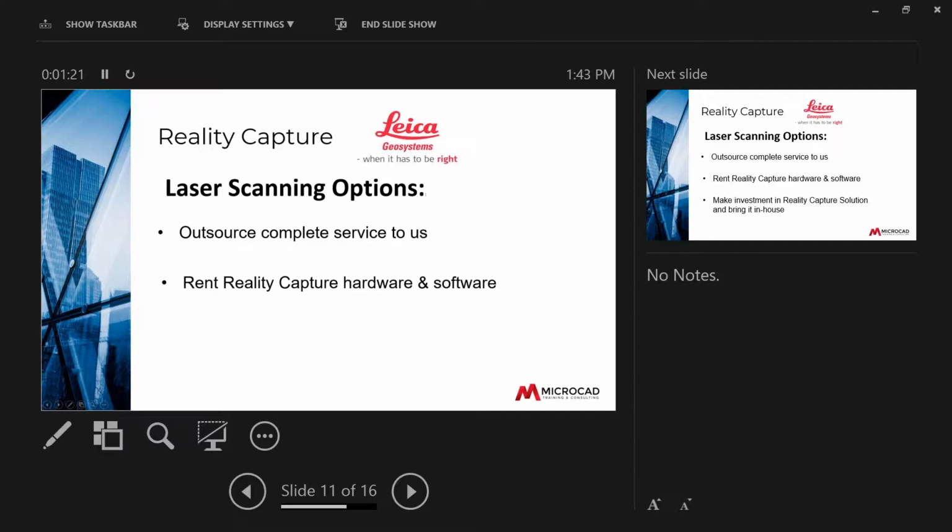Second option is customers like to rent the hardware and software from us to do their own scanning and post-processing of it with some services from us in terms of how to use the equipment, how to use the software. So that's certainly a second option. We see that a lot with customers that want to do kind of a proof of concept before they make the investment.